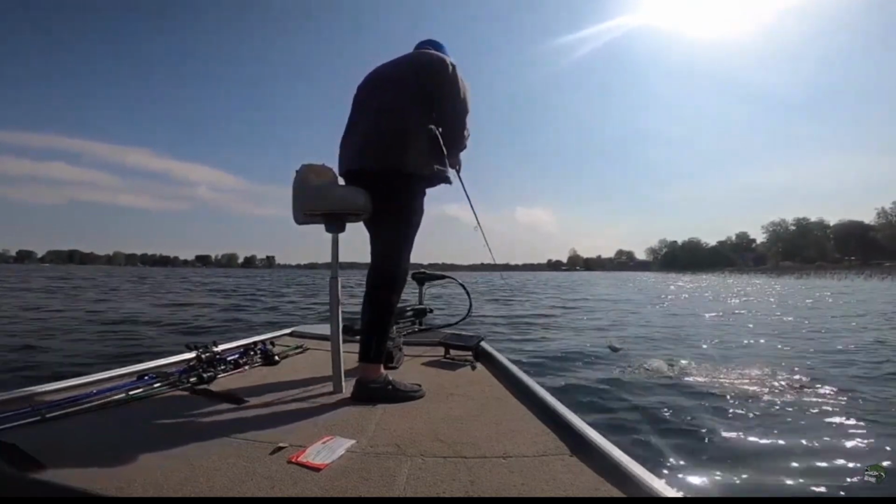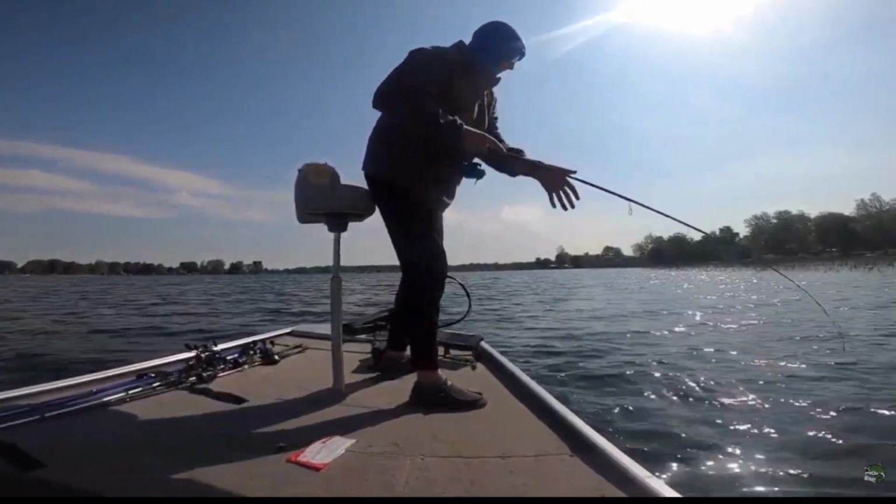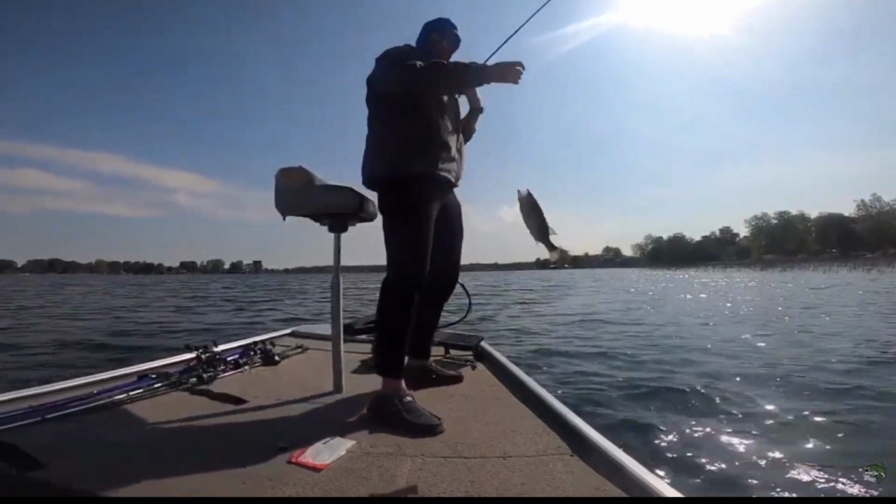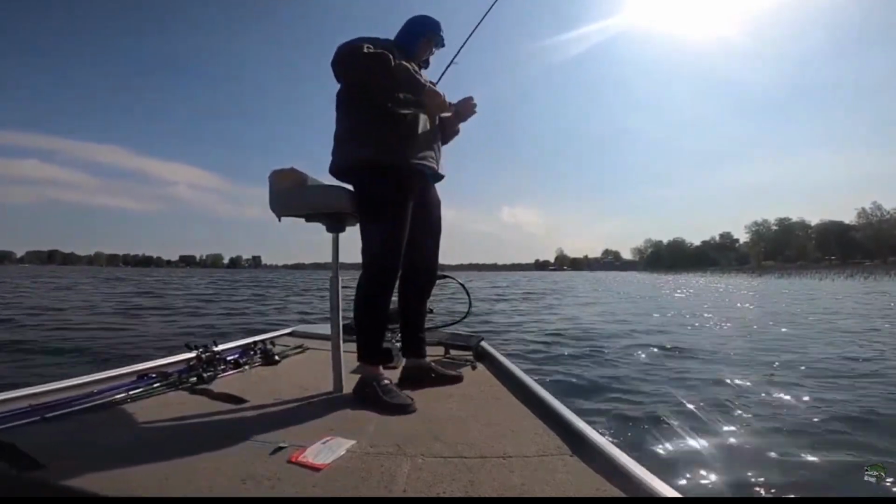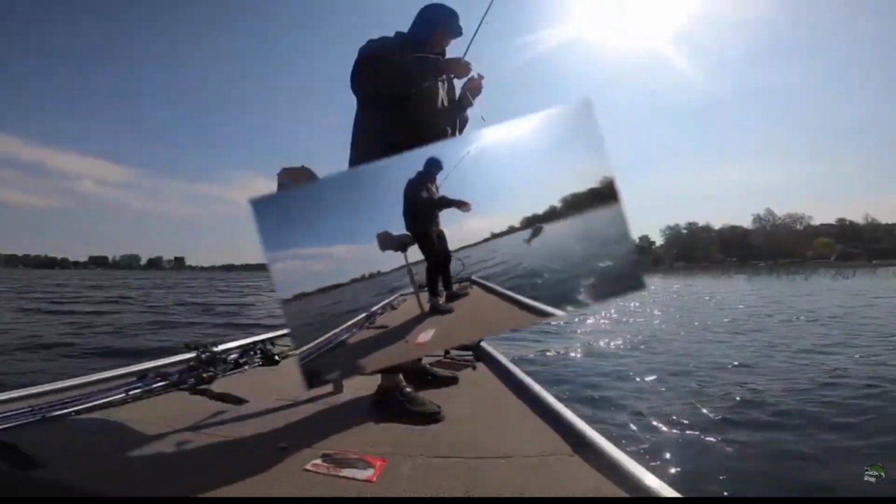not necessarily forcing a bite that you know is not there. Going shallow was not my best option. I needed to find a better way to deal with the wind, a better way to deal with the way that fish were set up. And that really wasn't my best option to go shallow. As you can see, I caught one rat and nothing else. So it's just a learning experience.